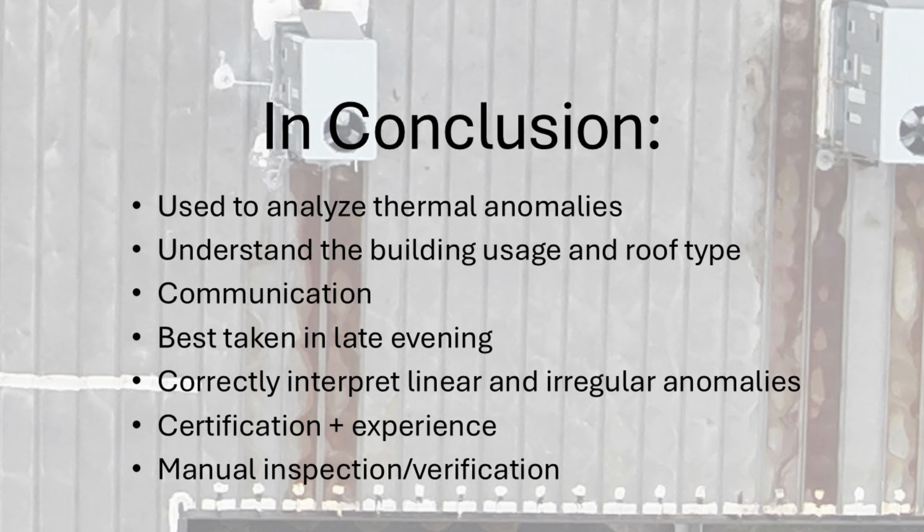In conclusion, a thermal scan of a roof is used to analyze thermal anomalies and get a general understanding of the building and how it's being used. It could be a commercial building that just has people working on computers, or it could be much more. It could be an industrial building with machinery that's generating a lot of heat. Roof type is also very important, obviously, to know while you're doing the thermal scan.